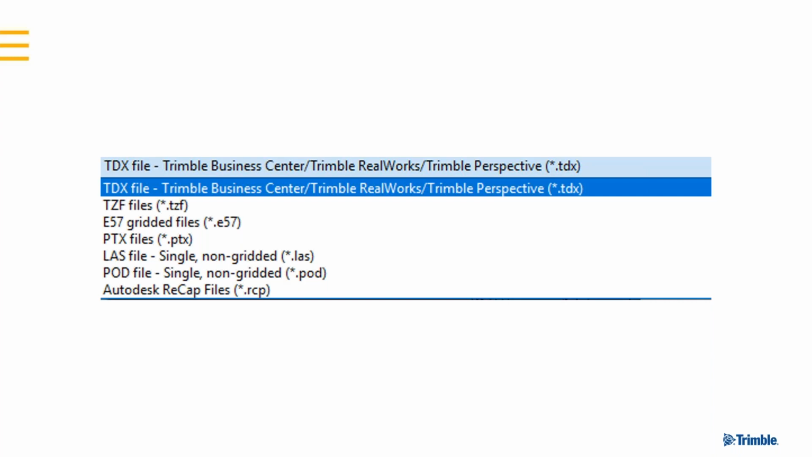Alternatively, you could use an LAS file, which is just one single file of the whole project, no station information, but you would use something like that if you were to go to Trimble Clarity, the web-based viewer, to look at that. We also have POD for Bentley products, as well as Autodesk ReCap files, the RCP.